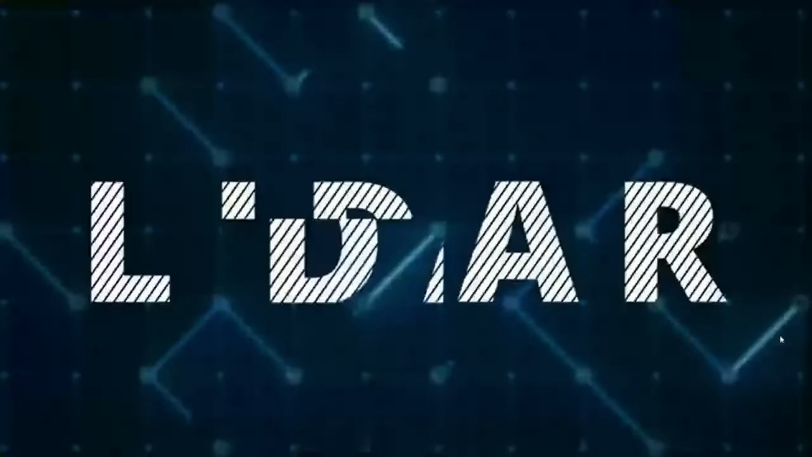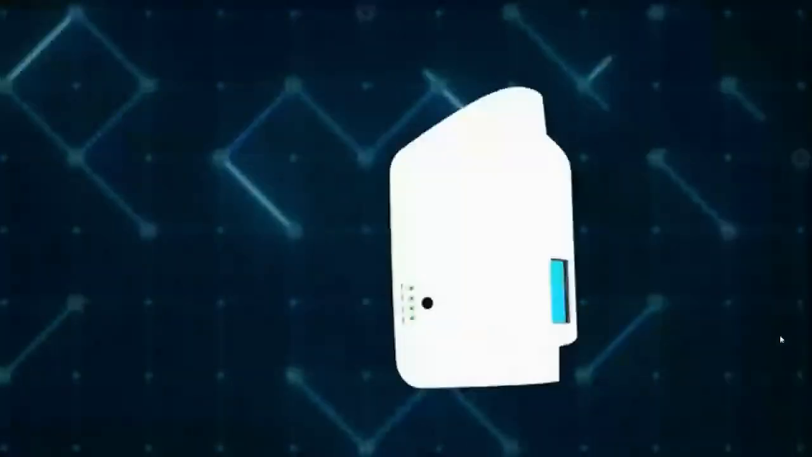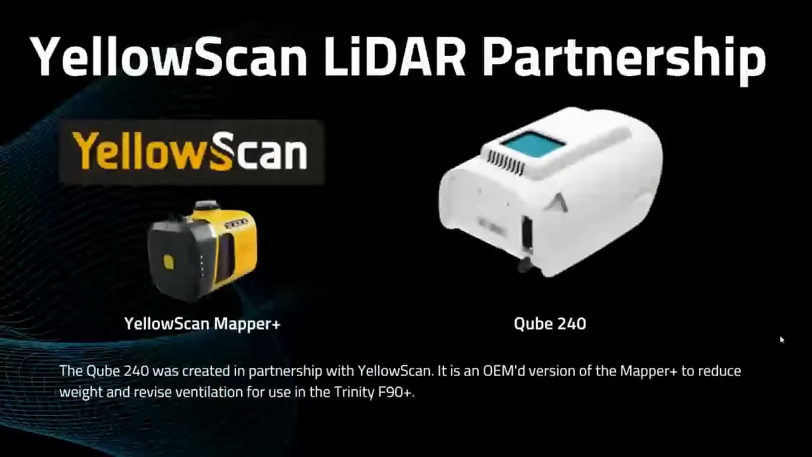Perfect. So let's go over a little bit on the Qube 240 LiDAR sensor itself. So first of all, how did this come together? Really, it was a partnership with YellowScan. It's worked out really nice for us because we are a YellowScan dealer for all of Canada. Basically Quantum Systems and YellowScan worked together on their Mapper Plus system, and they basically OEM'd it, made it as light as possible, removed any of the camera add-ons and the extra weight, and fit it into the Trinity F90 Plus. So you're getting the reliability of a fixed-wing drone from Quantum Systems, as well as the reliability of YellowScan, one of the largest LiDAR integrators in the world, working together.